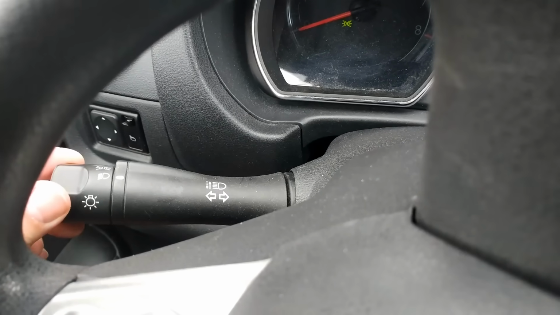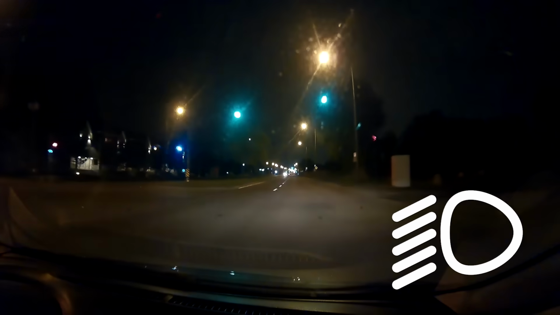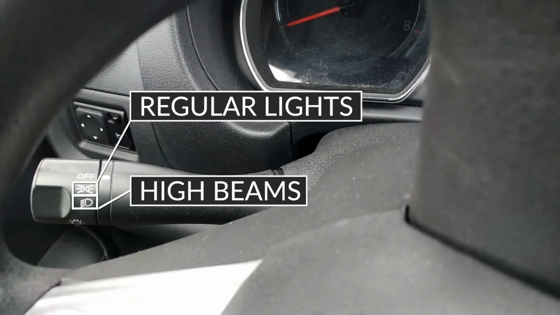And the third position is for the regular lights. In this position, all lights are on. It's in this position that you should put the switch when driving at night. Now, a very common misconception with students is that they think that the second position here is for the regular lights and the third one is for the high beams.